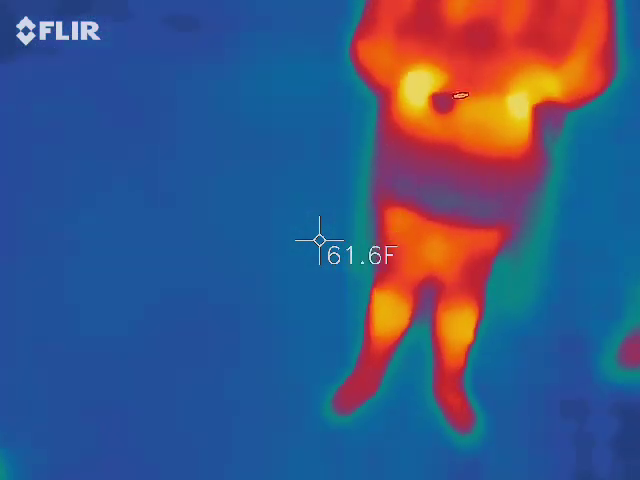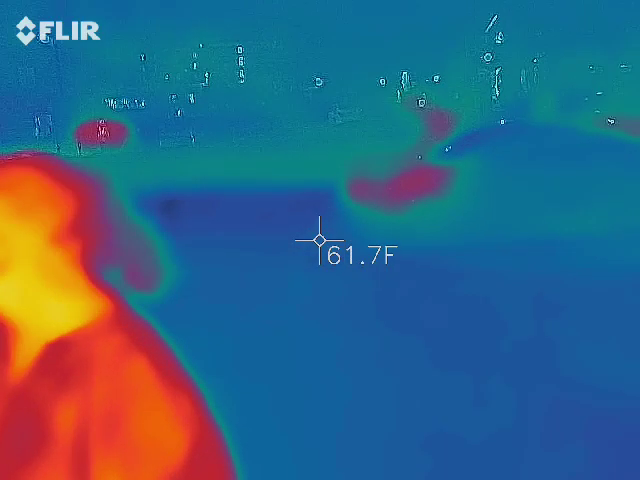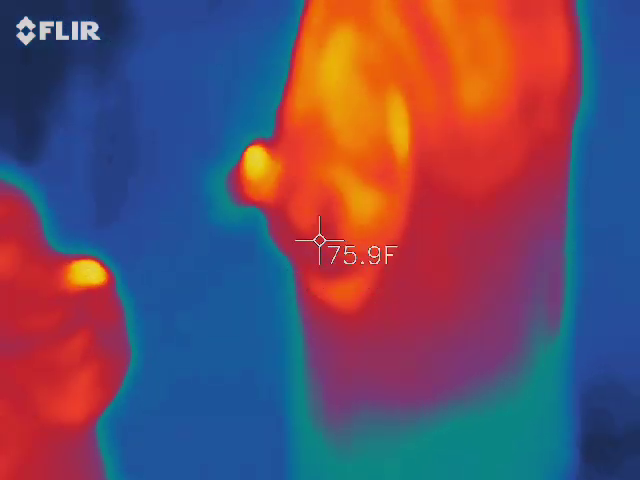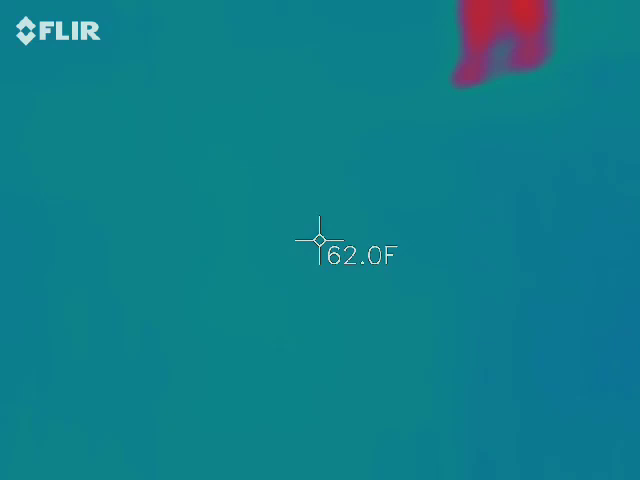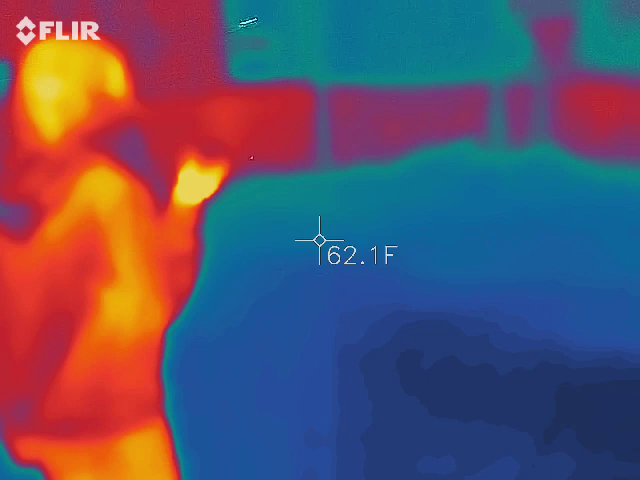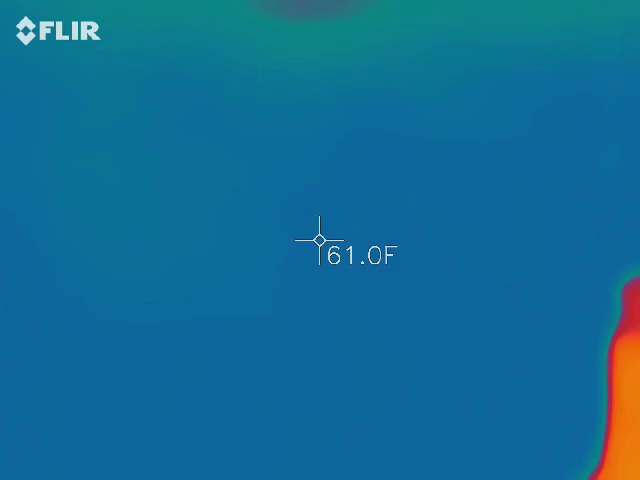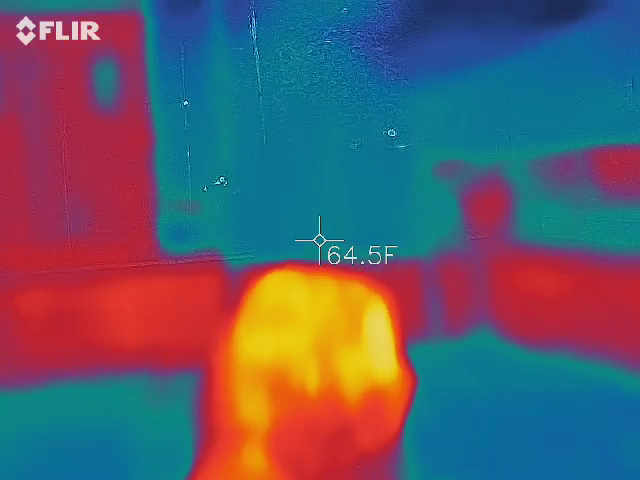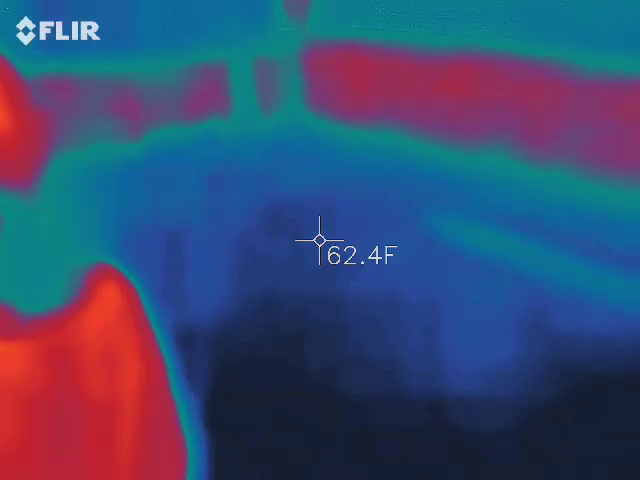Have you had any cold spots? It's all blue. I mean, nothing. My hand is kind of cold. My heart is cold. Eliza, how did you die? She died by jazz music. I'm just kidding. Jazz music.